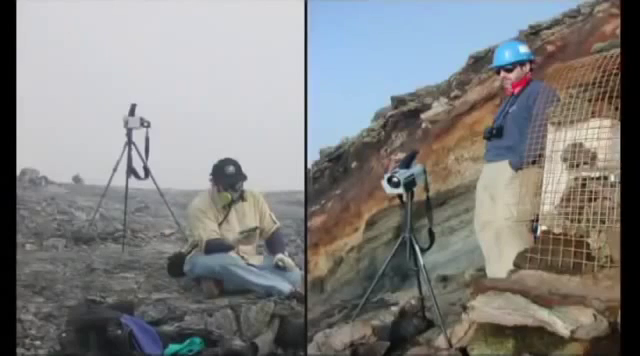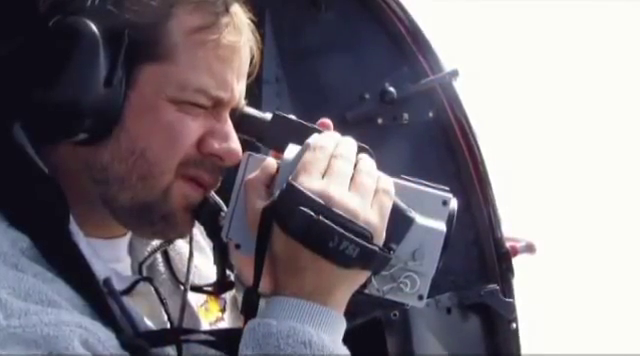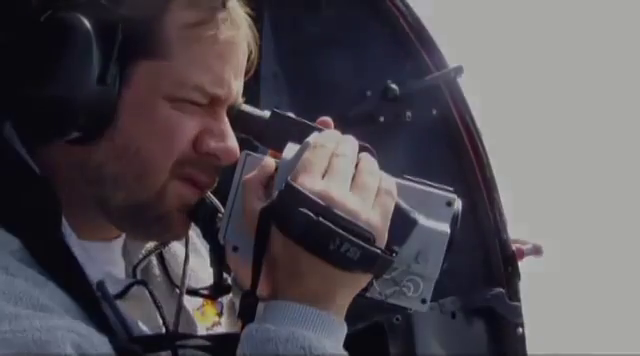So one of the ways we solve that problem is with the infrared cameras. A FLIR, a forward-looking infrared radiometer. The FLIR camera is, put simply, an infrared digital video camera.